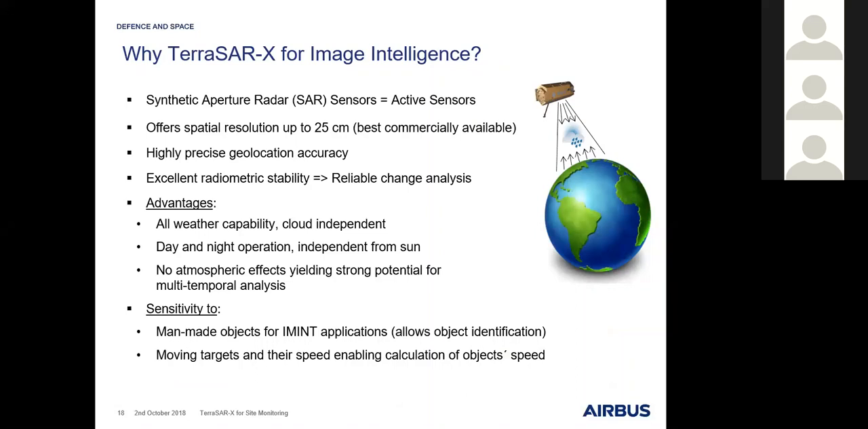We can guarantee certain information over a certain area at a specific time. We offer, especially with TerraSAR, up to 25 centimeter data, the best commercially available so far, with very high, precise geolocation accuracy, which is also unique, and because of the excellent radiometric stability.